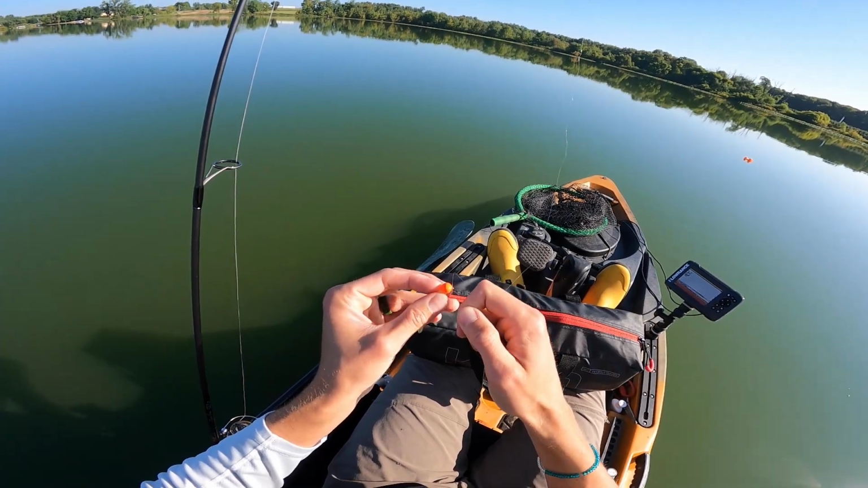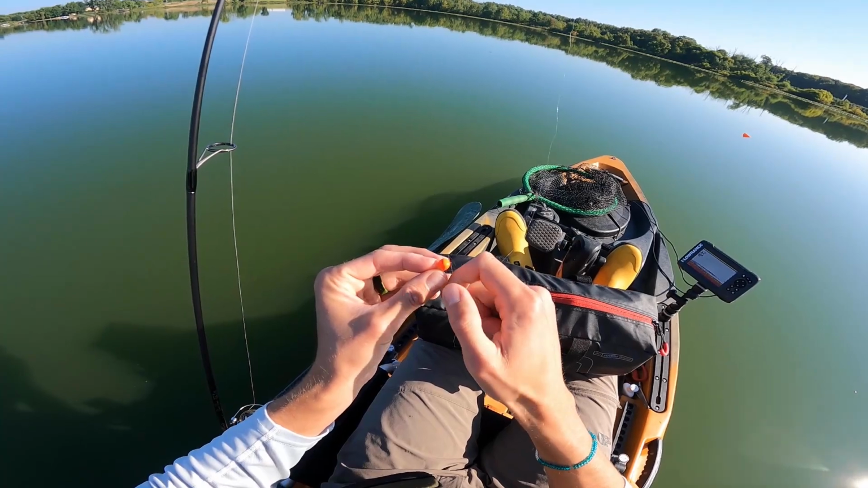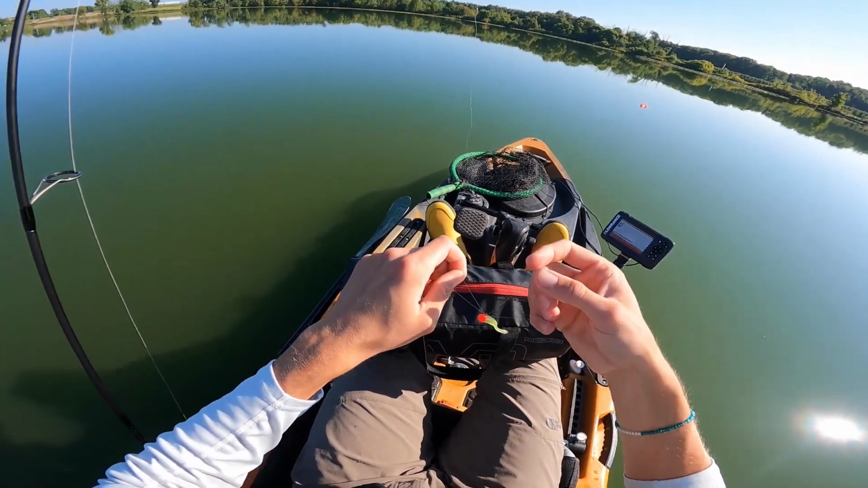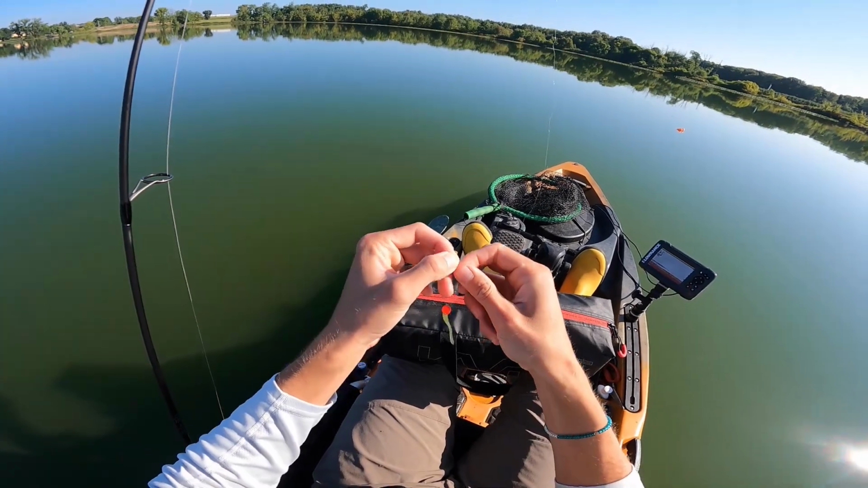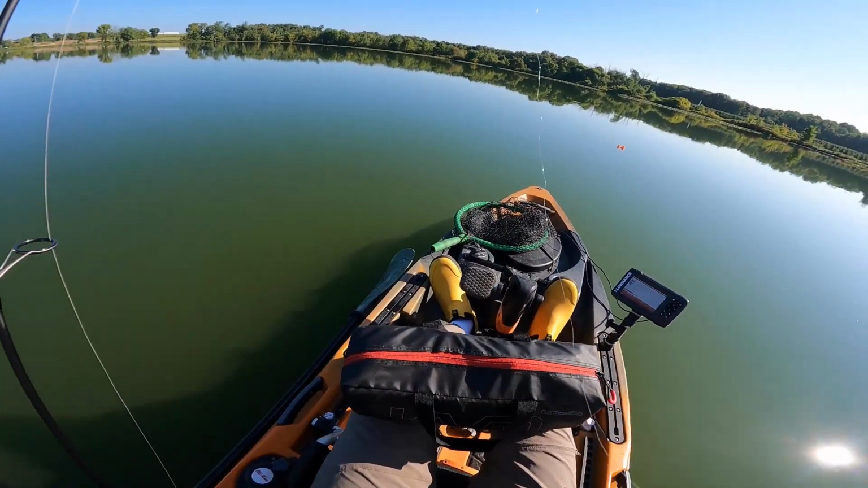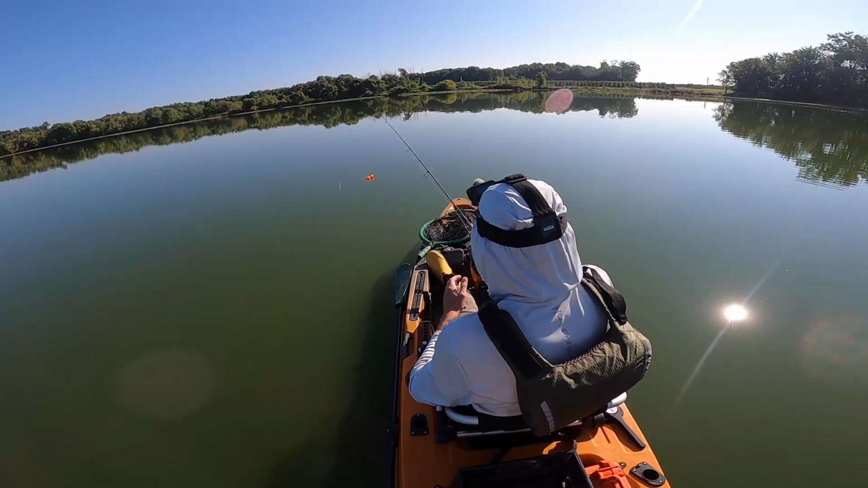The other thing is, in this dirtier water, it may not be the worst idea to just displace a little bit more water. It might allow those fish to find it a little bit better. Even though they're smaller fish and they continue to short strike, they might be short striking because they're having a hard time locating it. And this little bit larger profile, who knows, it might actually help fish take it down a little bit better. It's a theory. I'm not sure if it's a good one or not, but it's worth a try.